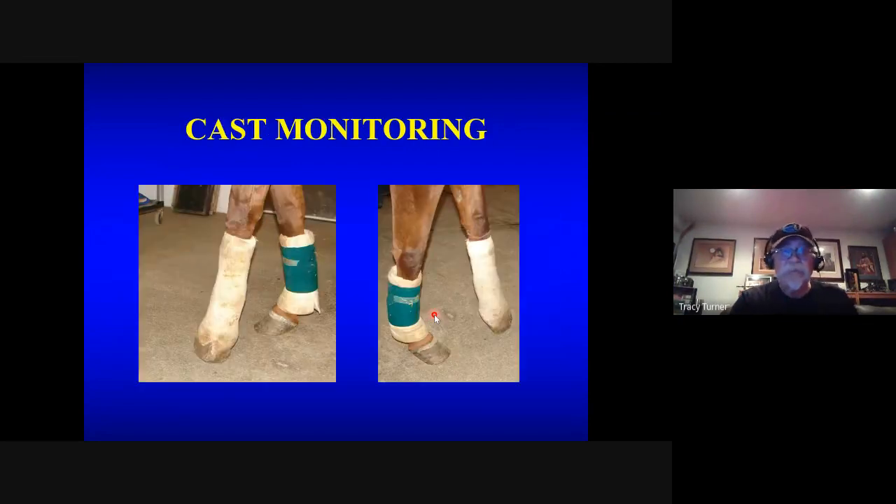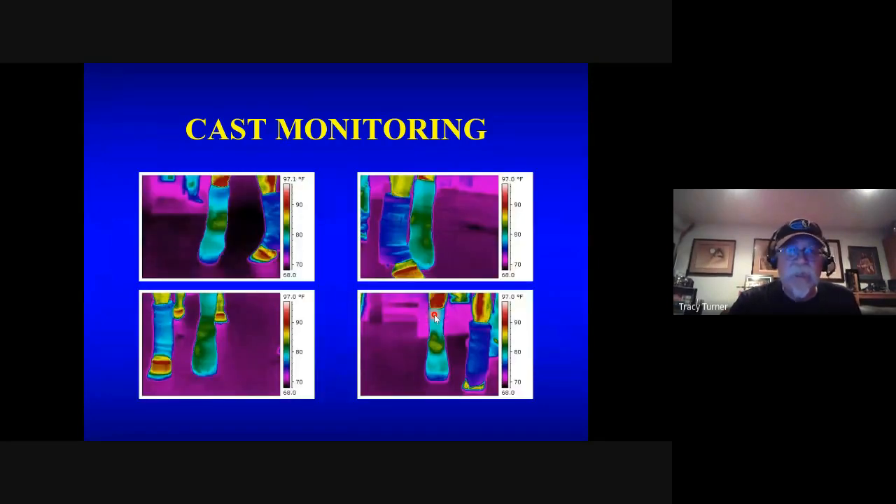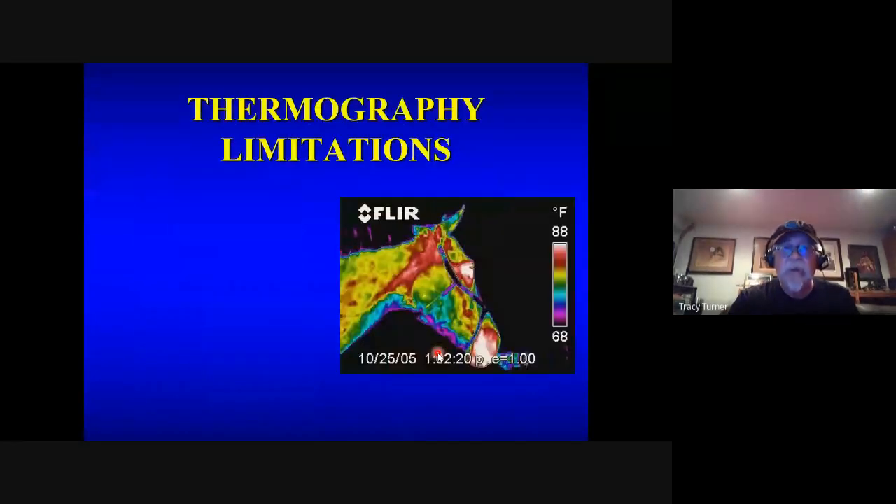CAS monitoring. So instead of taking all the time to feel all around that, I can scan all around it and see what it looks like, and you start to see where you would expect a little extra over the fetlock area, palmar fetlock area of that foot.